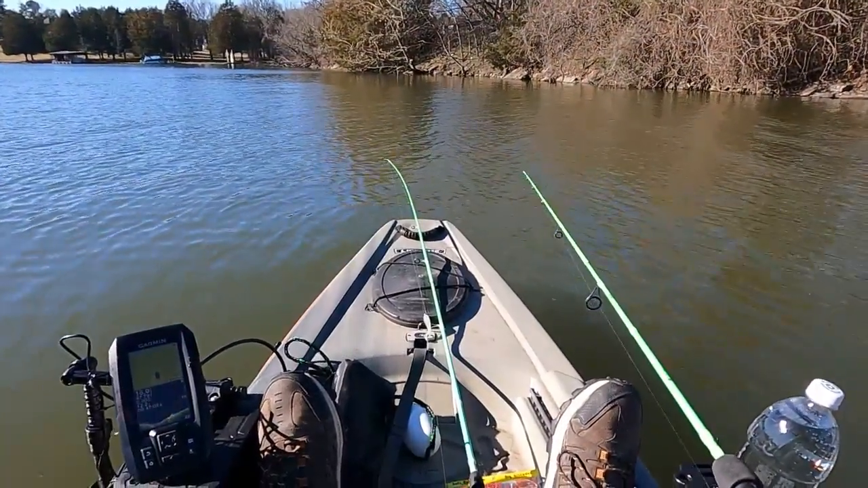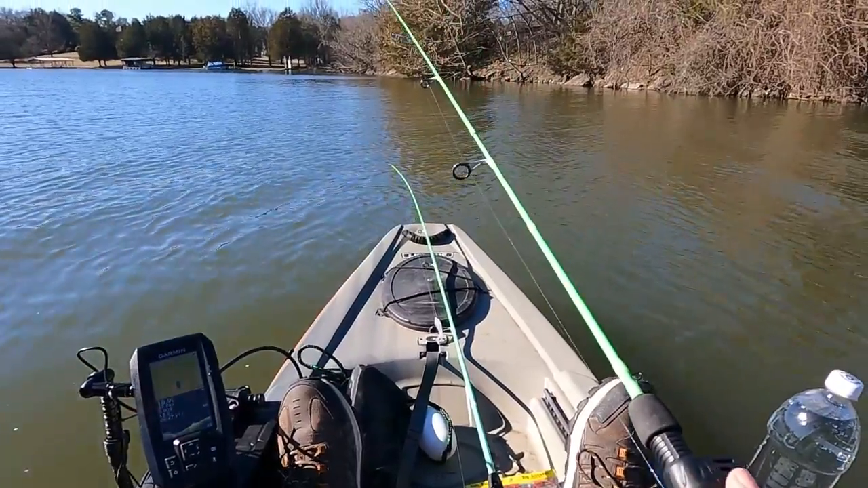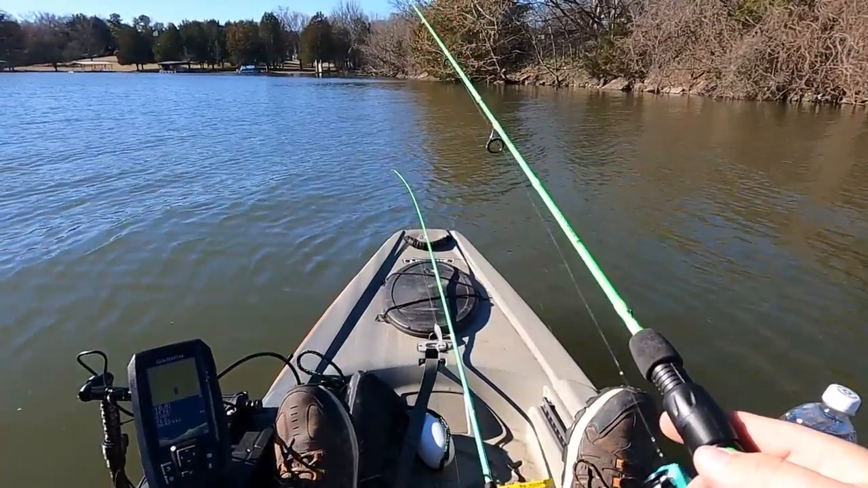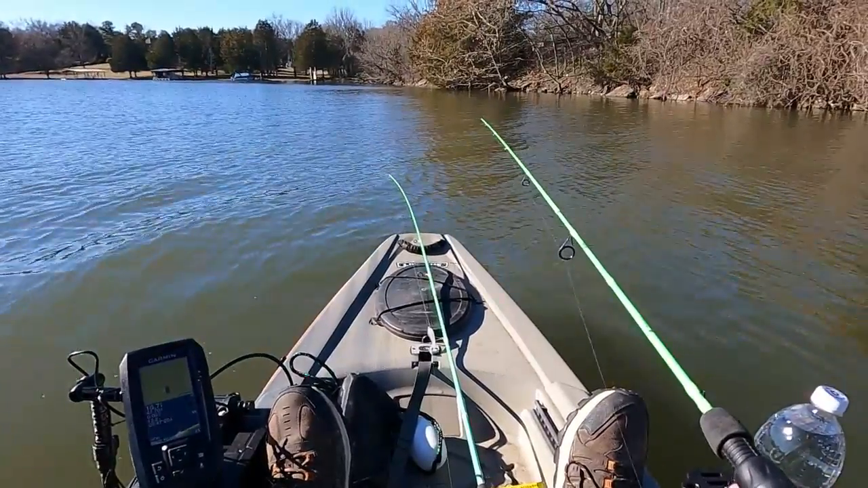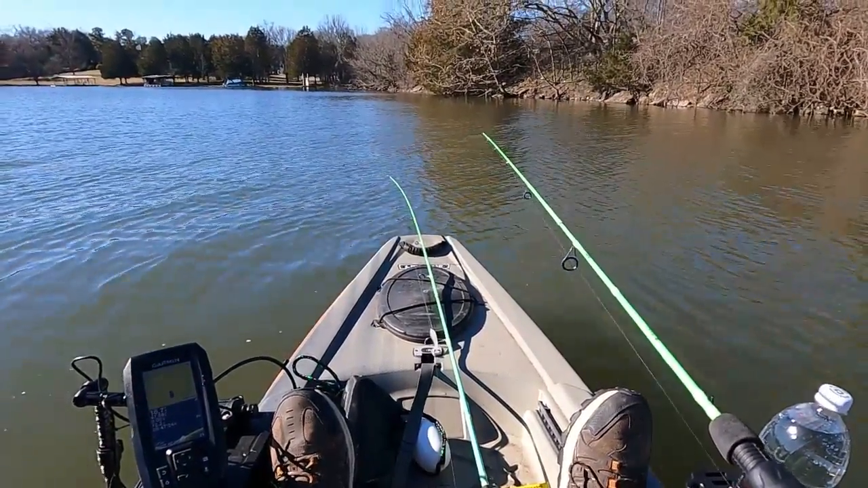So the water temp right now is like 47.7, so 47, almost 48 degrees. So see what it gets up to later today. 50 degrees is when you start seeing fish start moving back and moving into places for springtime.